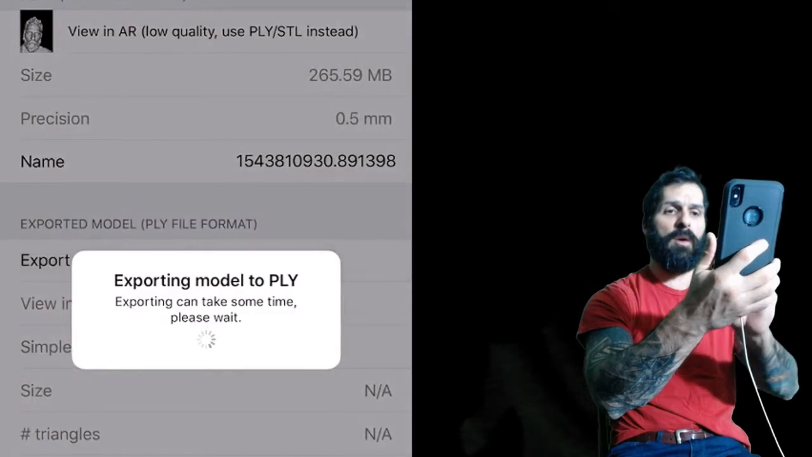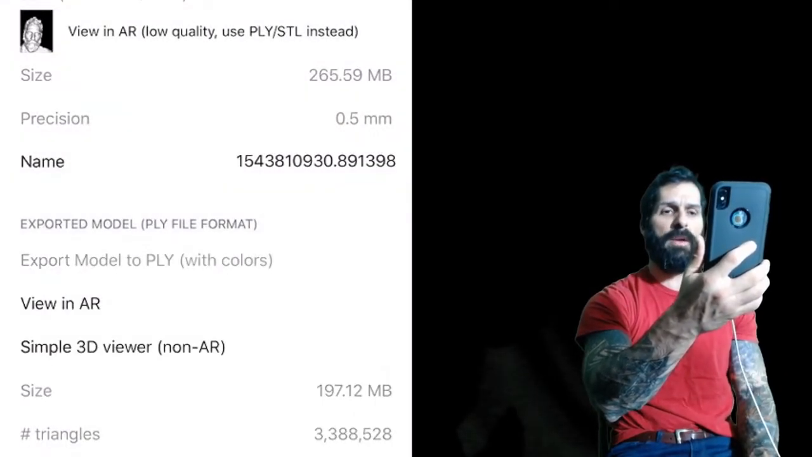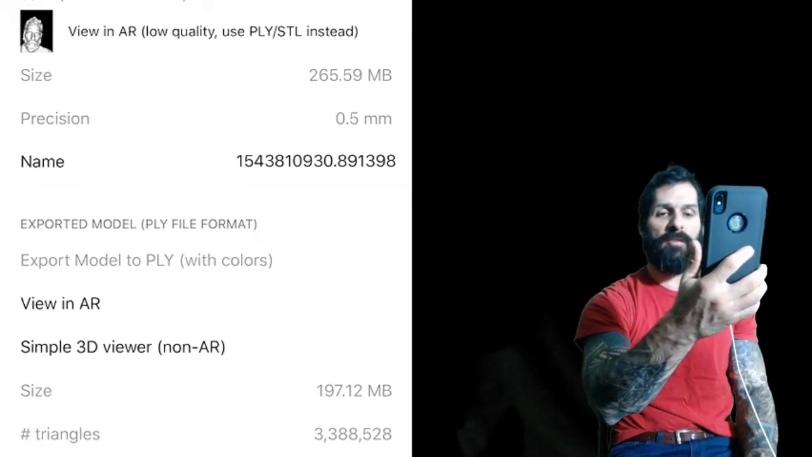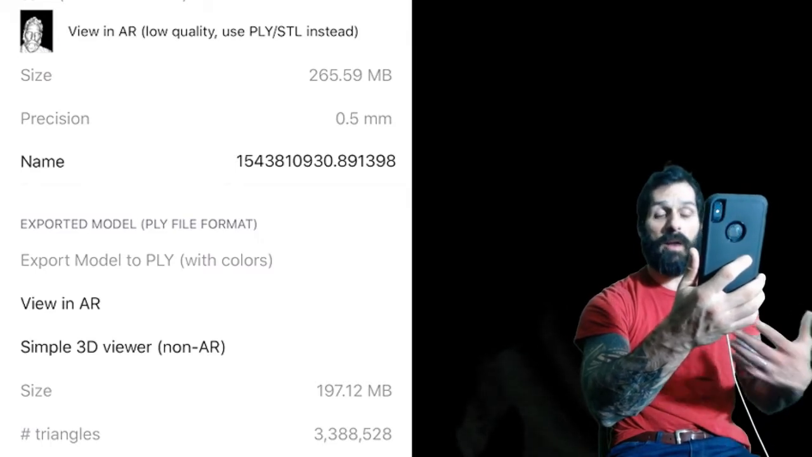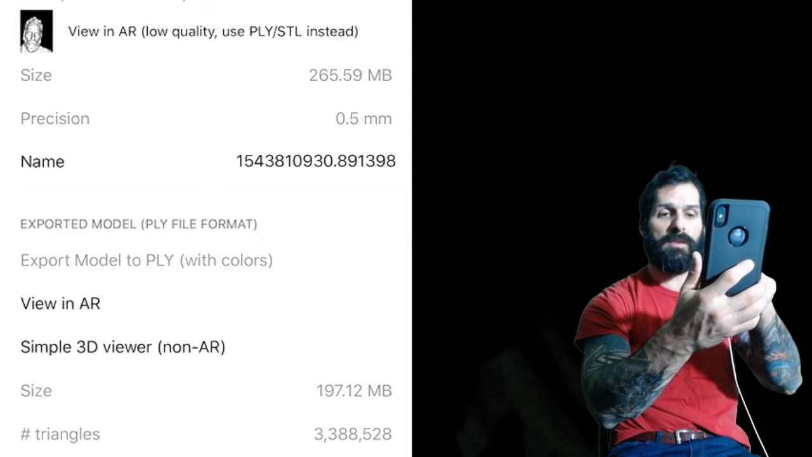Let's export it out to PLY with colors. It's going to show us the precision. It's down to 0.5 millimeters and generated about 3,388,528 triangles at a size just under 200 megabytes. Now I've generated 400 or 500 megabit files with this so far. So let's take a look at it in the viewer.